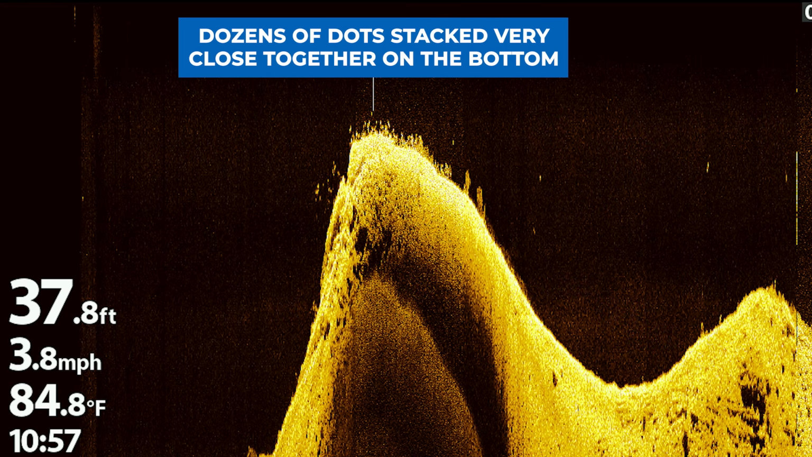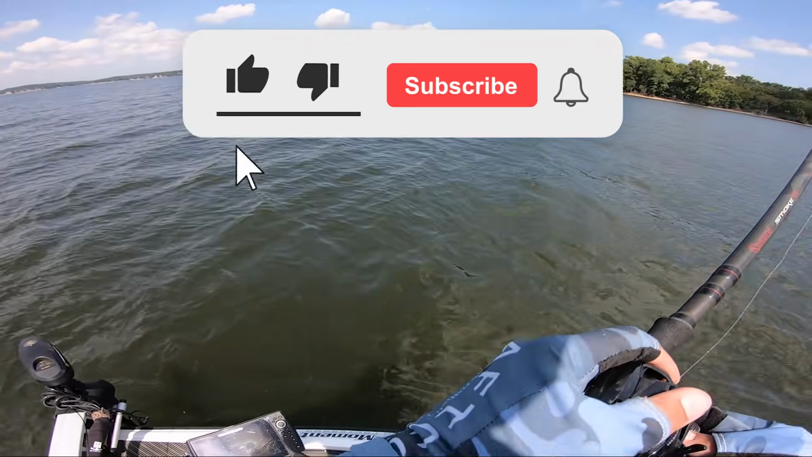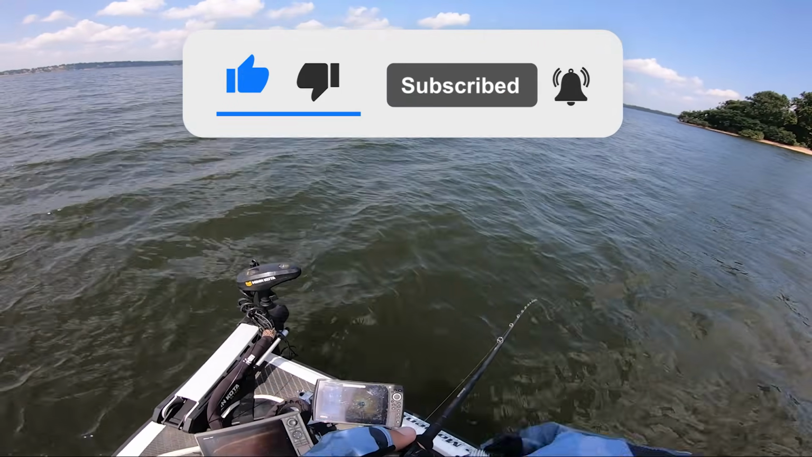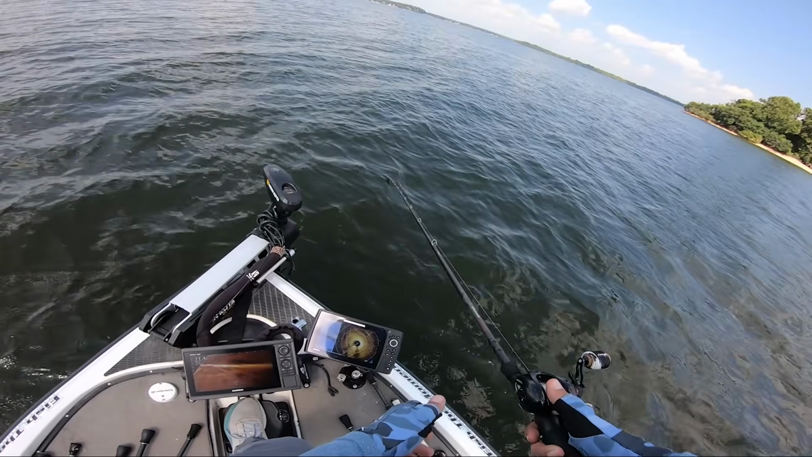Whenever I see fish that are positioned tight to the bottom and they're very close together, 95% of the time, these are going to be catfish. To verify this, I picked up a bait and threw it down there, and on my first cast, I could actually feel my bait going over the top of fish, and when I brought my line in, you could see the slime of the catfish all over the line. Again, these are not bass, so it's time to move on.